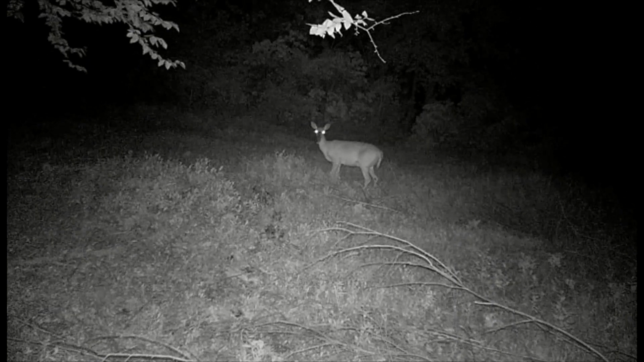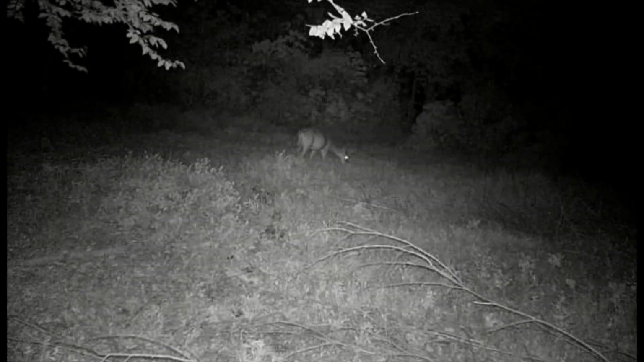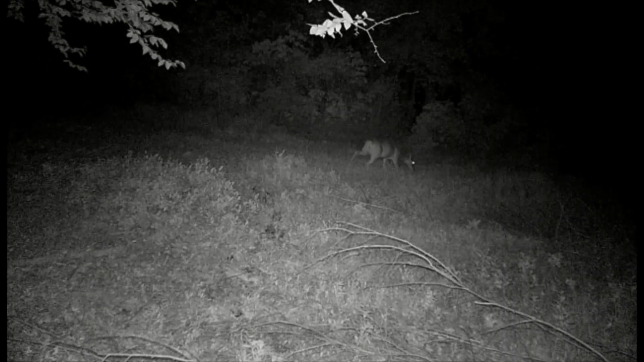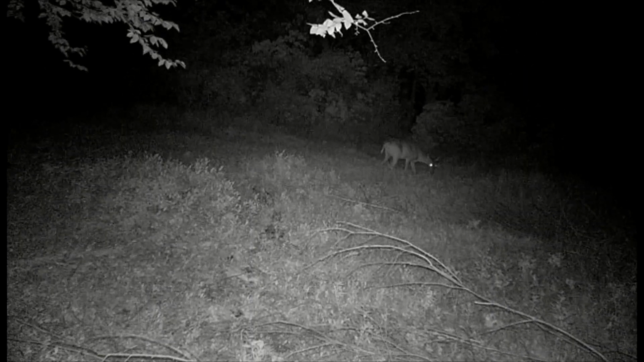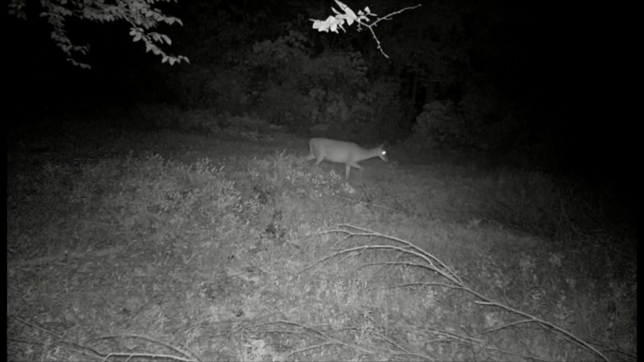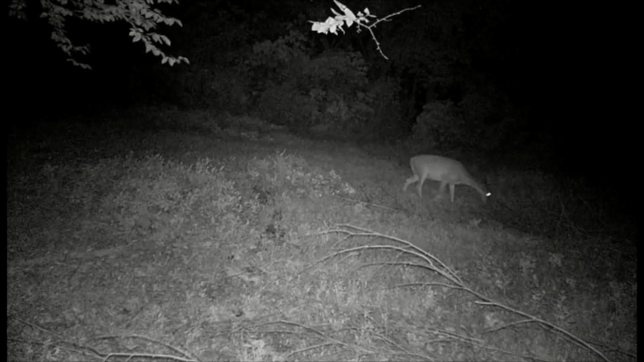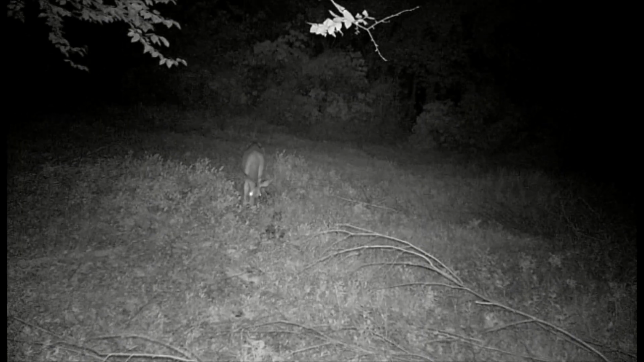I ain't sure. Because I ordinarily do get a group of bucks pass through here about every spring, sometime in April or May. And then I don't get them again until September or October.